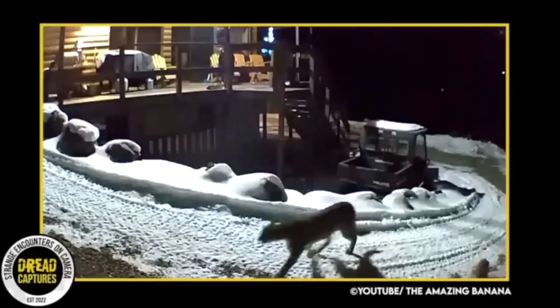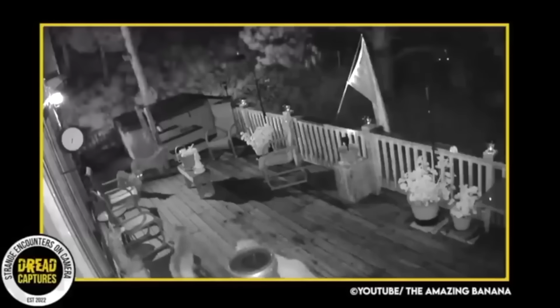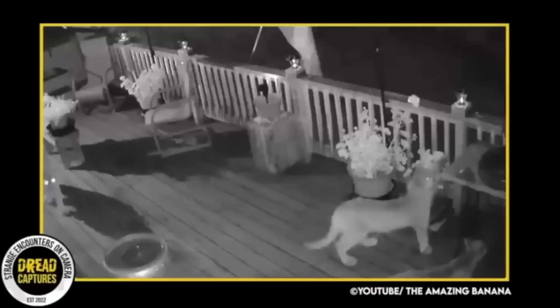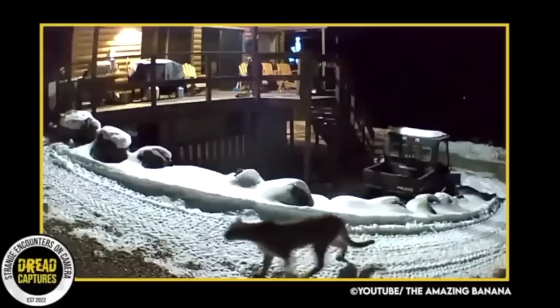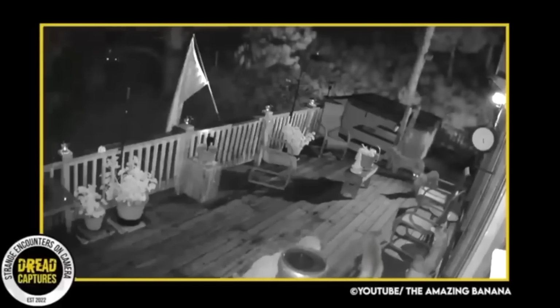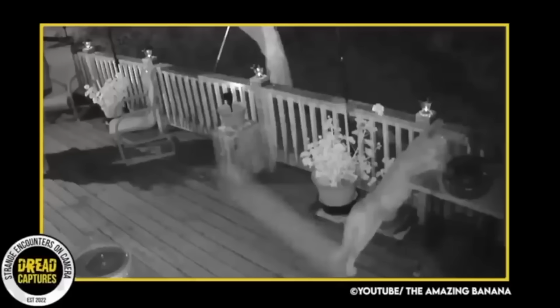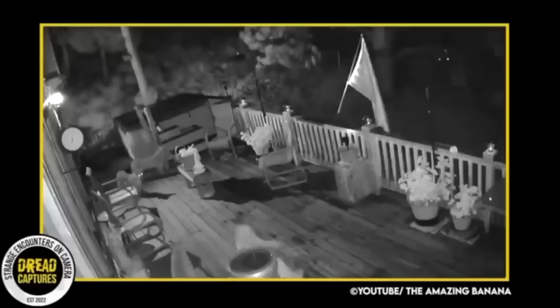This would be quite the scene if you happened to glance out your front door and saw this. Captured on a home security cam, you can see a family of mountain lions, consisting of a mother and her 3 cubs, just taking a leisurely stroll around the family's house. I mean, they are absolutely beautiful. But can you imagine the shock when they caught these creatures just strolling right up the driveway as if they owned the place? Despite their intimidating presence, the mountain lions didn't disturb anything at all or cause any harm. They simply wandered around as if on a sightseeing tour, exploring their new surroundings.